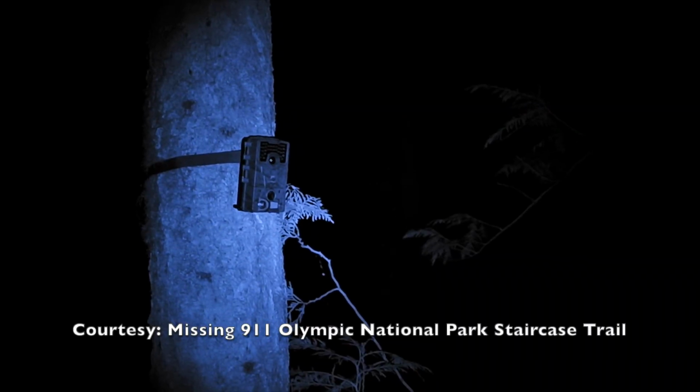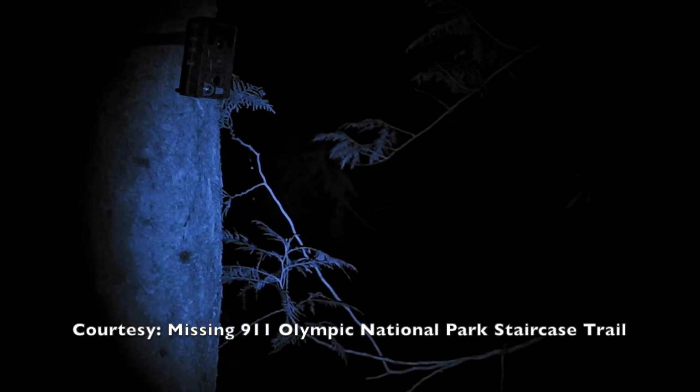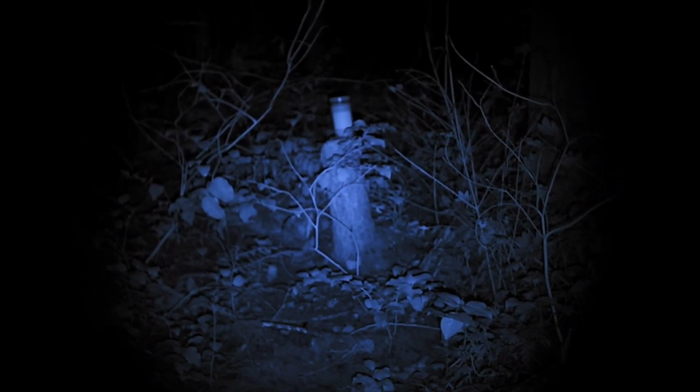So the trail cam, and hopefully it is armed and going. And I couldn't do it while I was holding this, but get one more shot of our bait. And now let's head back.